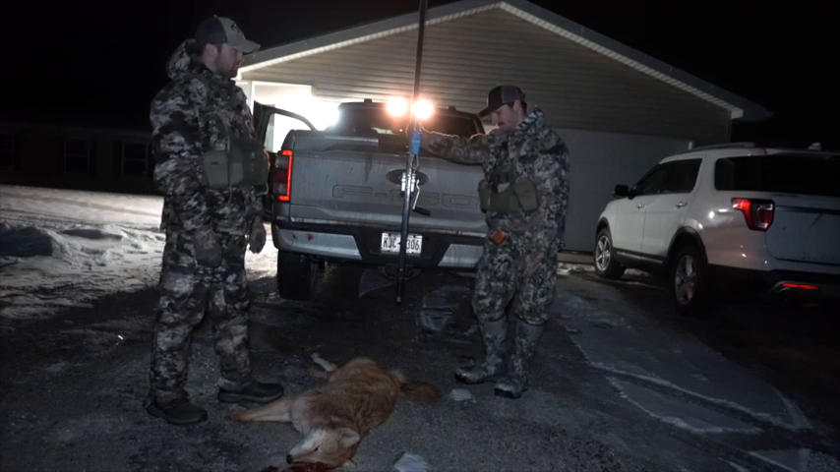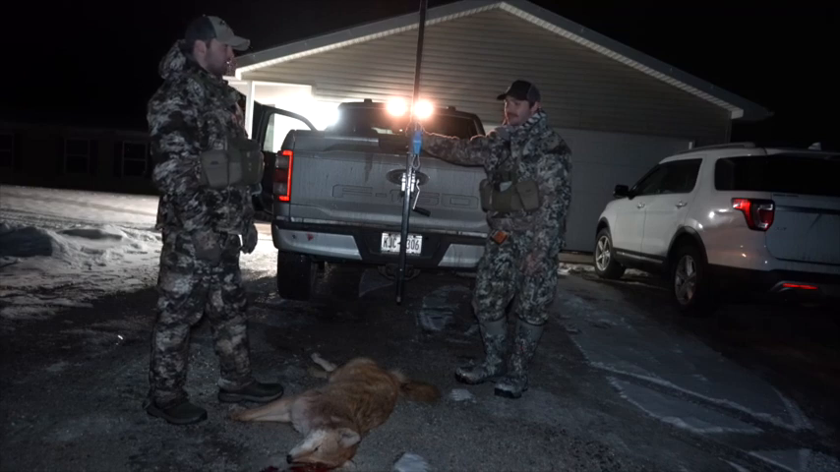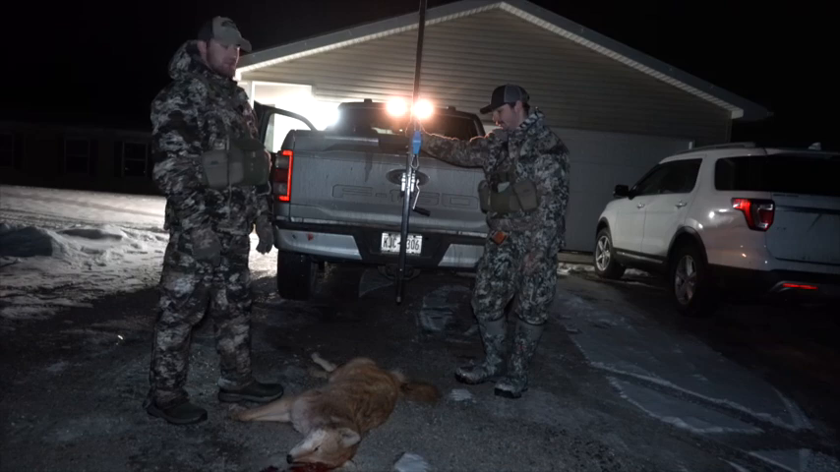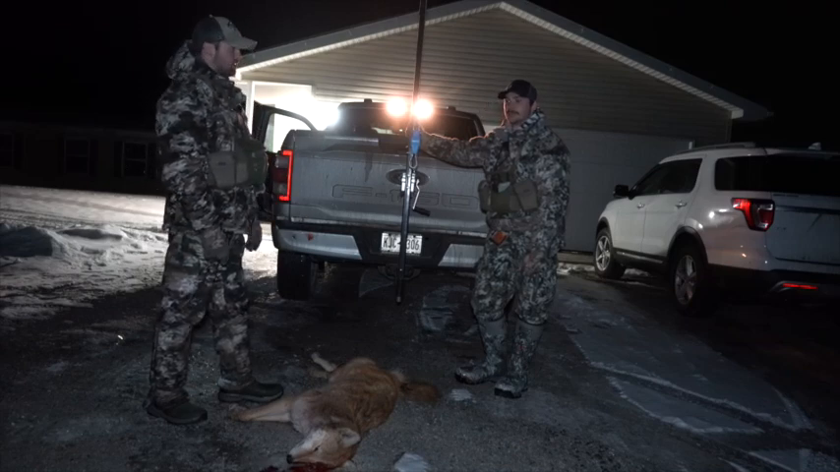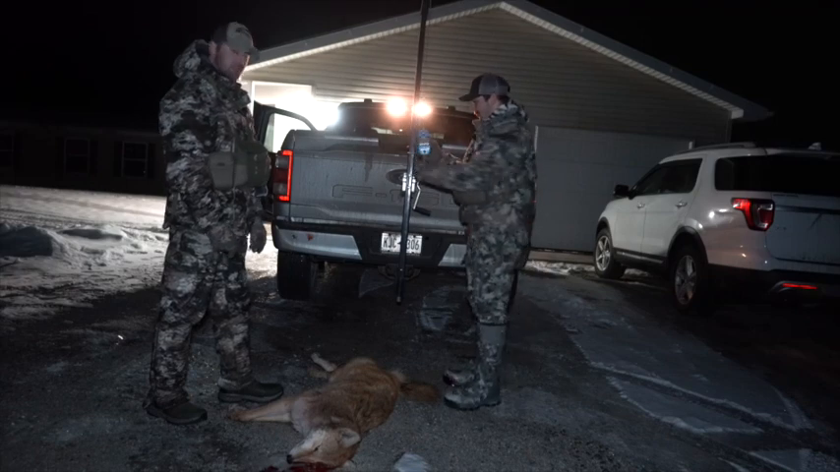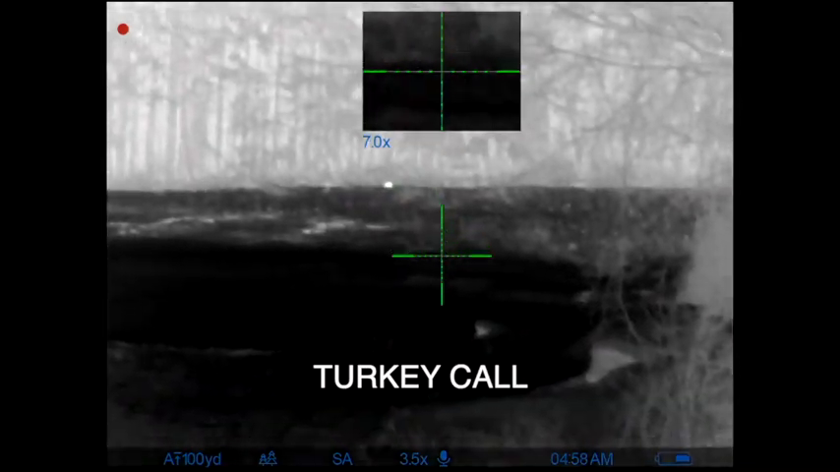So we just decided, you know what, we can see part of it, let's just see if we can hit it. Basically we just had a head and upper back shot, the top of its back and then the head. And so we shot, it hopped up. We thought we hit it, the way it acted, so I didn't shoot again. Brad shot another time just to make sure it was down. As soon as he shot again, it looked like it flopped down, but next thing you know, it starts booking it through the woods. We went up to check and there's blood, but I think it just jumped in a ditch and ran away.